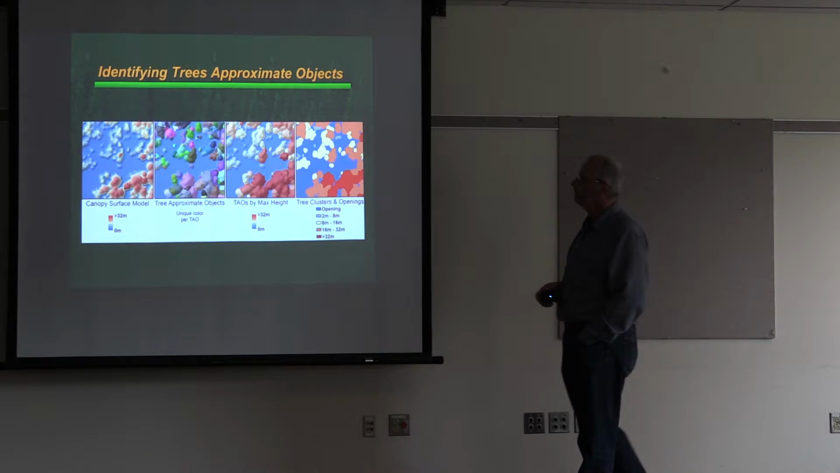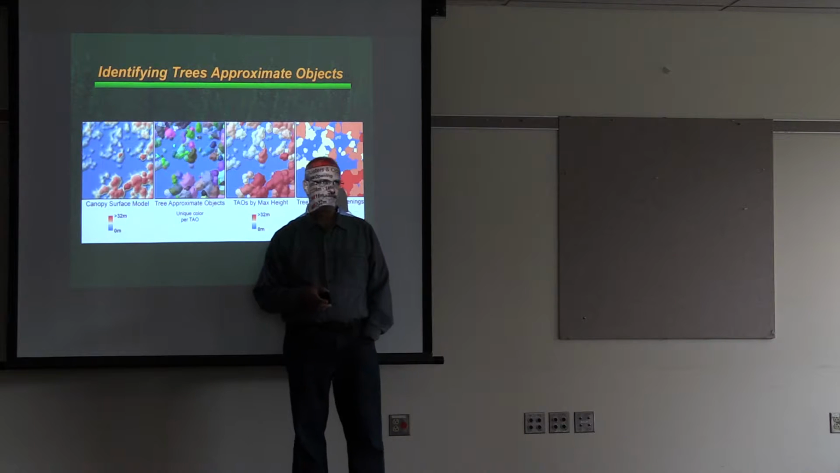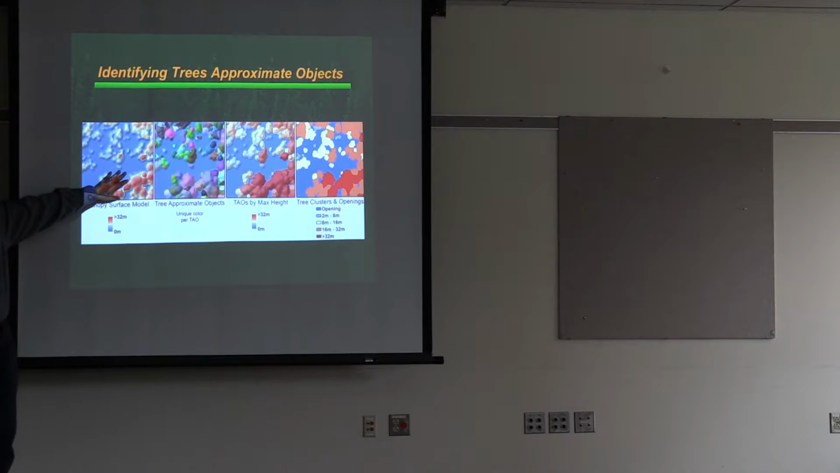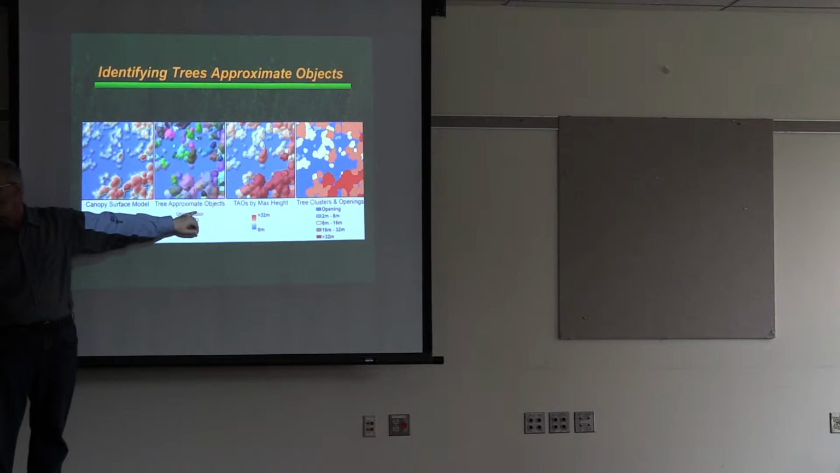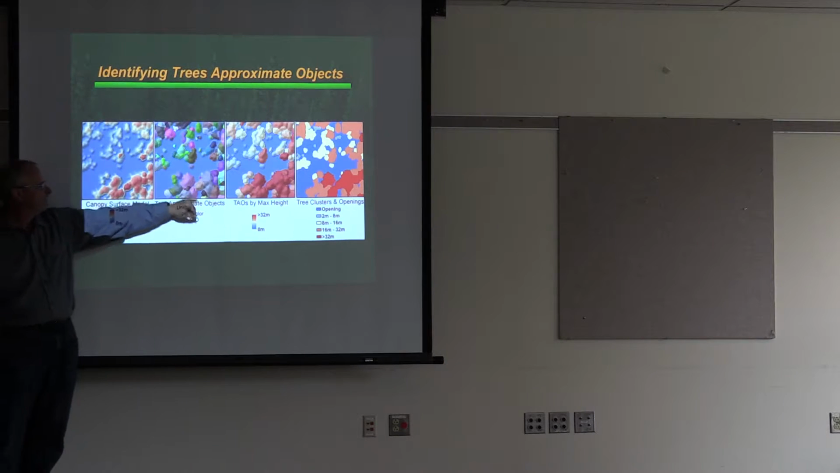So an example of where you can use that is in tree identification. You take the canopy surface model, and there's a whole bunch of algorithms you can use. We use a fairly simple one that we don't think gets screwed up as you go over a natural forest, which has a wide range of different forest types. So we can then come out with what we call tree approximate objects. On the next slide, I'll show you why we call them tree approximate objects and not simply trees. But you can see here that, yeah, this looks like a tree.